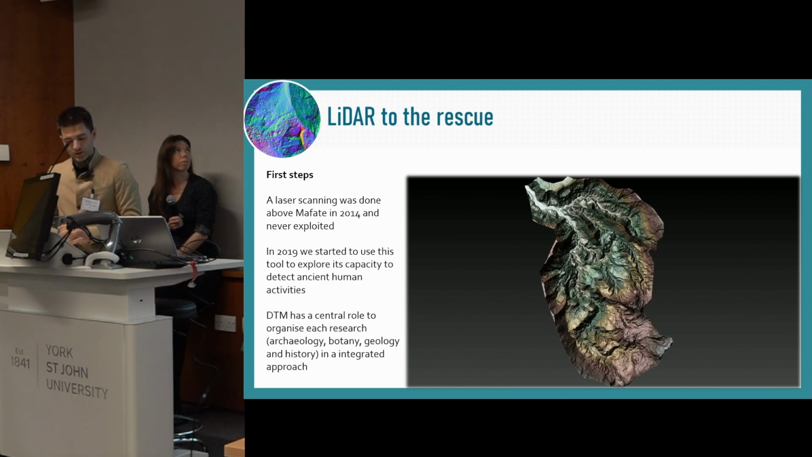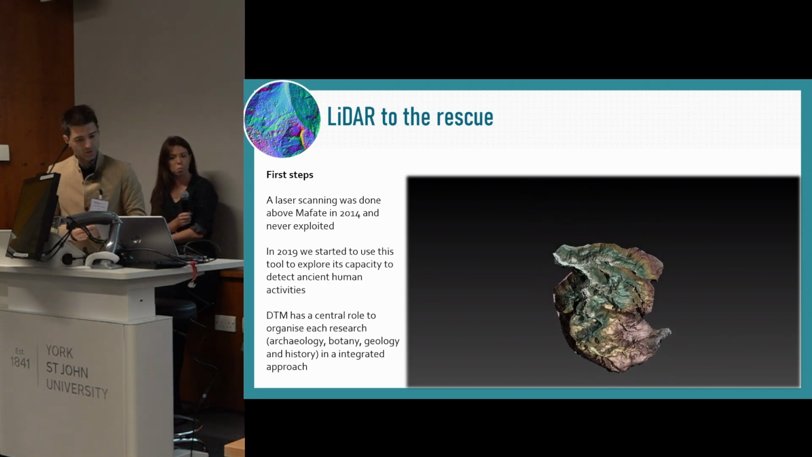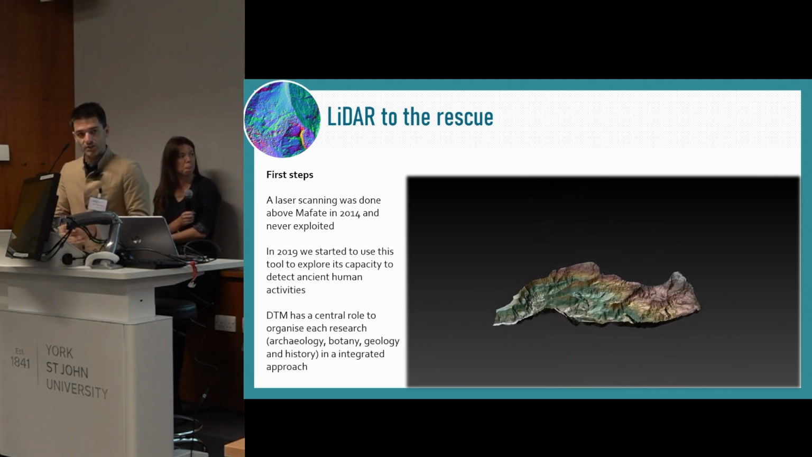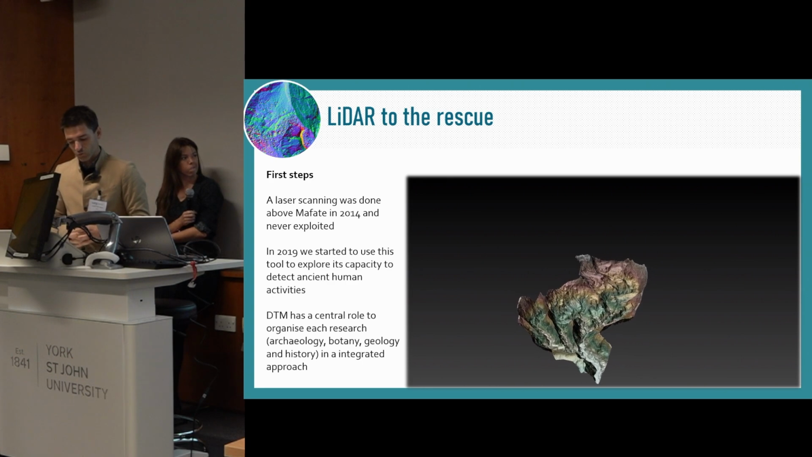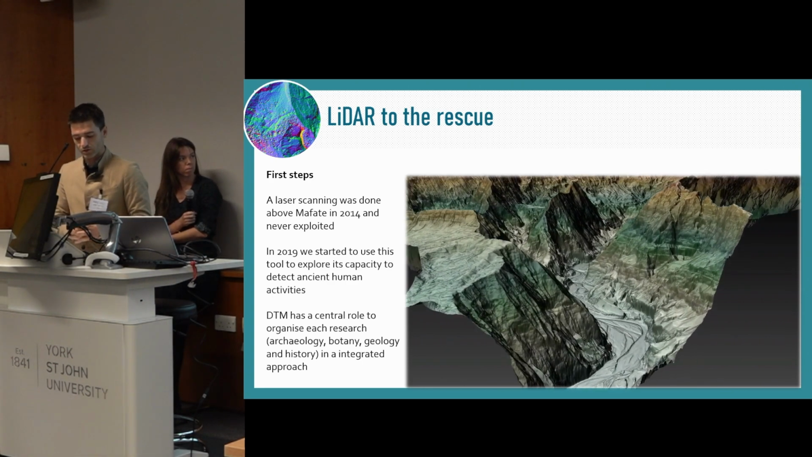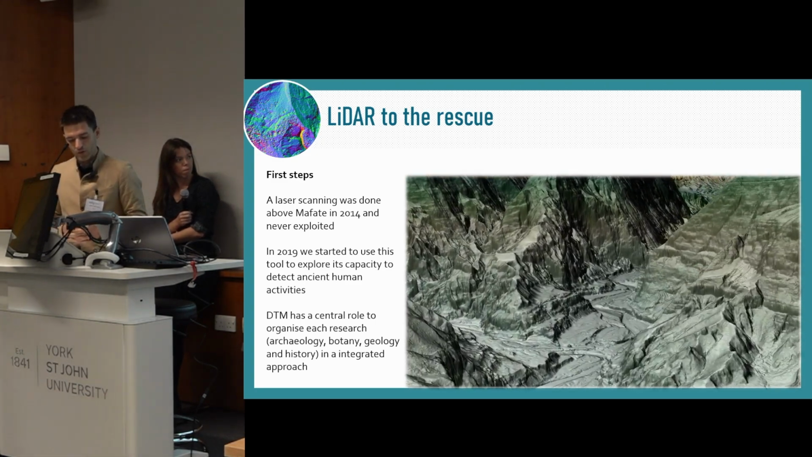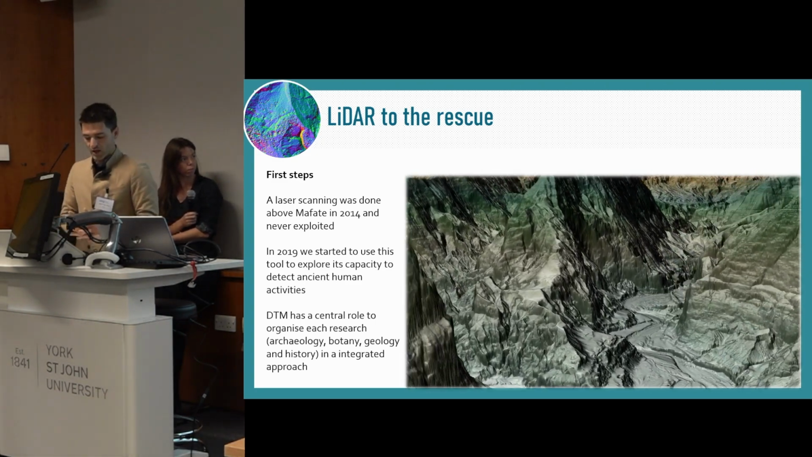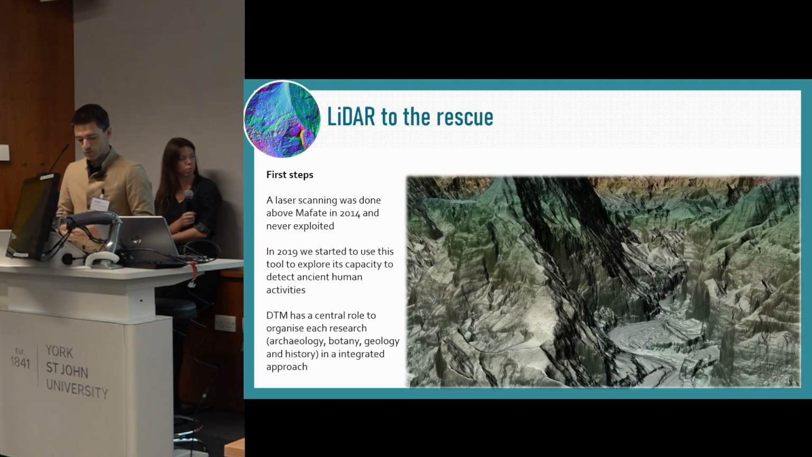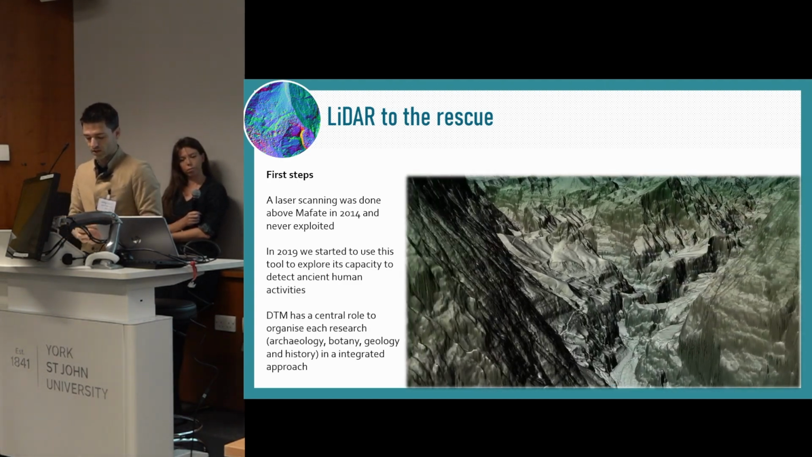In 2014, the Réunion Archaeological State Office ordered a laser scanning survey of the Mafate cirque, but never exploited it. In 2019, we started to use this tool to explore its capacity to detect ancient human settlements and activities, and launched a research program in Mafate. The DTM had a main role during this program, since each scientific domain and study was organized through its analysis.